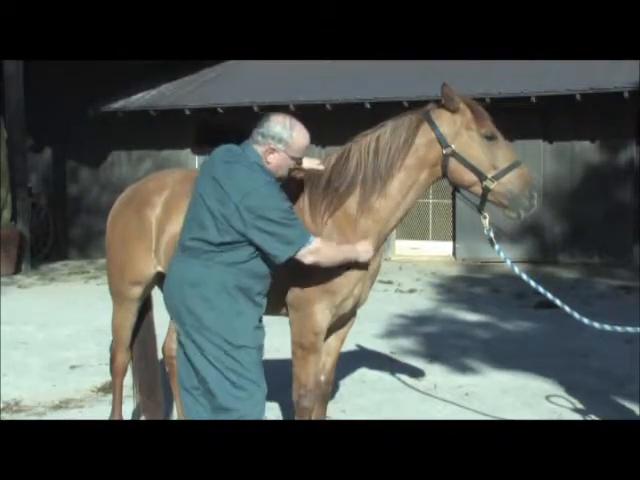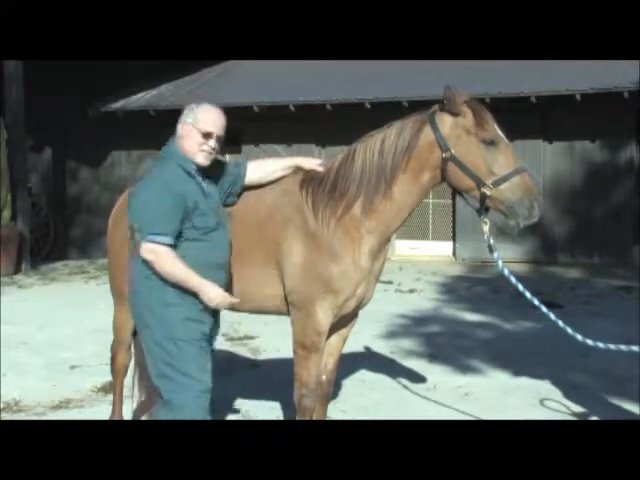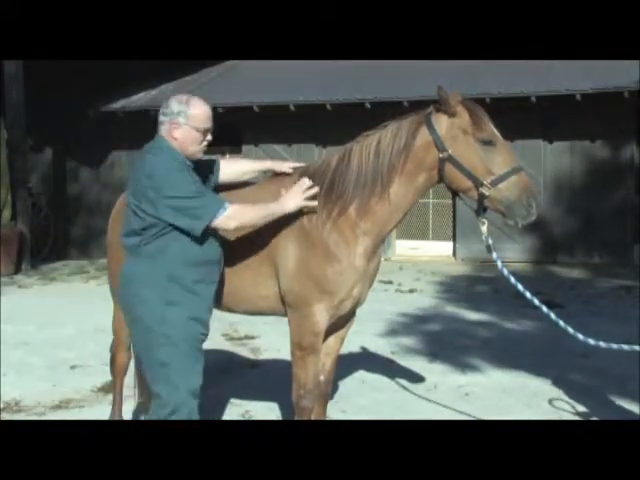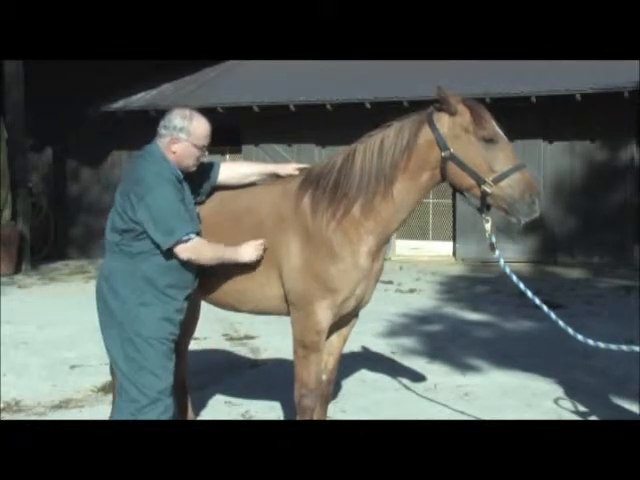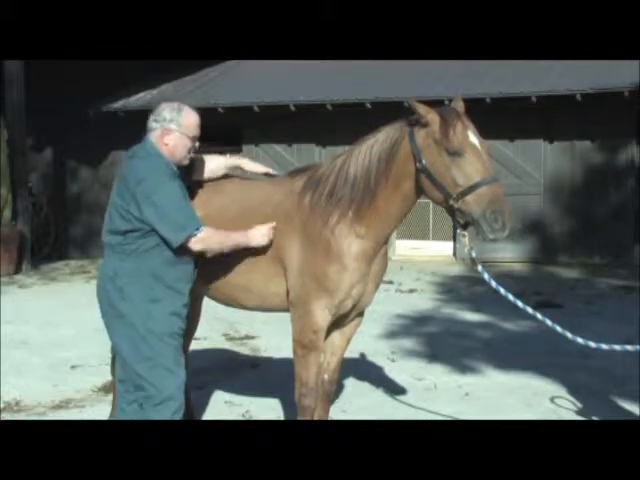So you come down here and see all the way across this shoulder, he's sore. And you can see it on the thermographic image on this shoulder. This shoulder is sore right here and right in here. So if we go right in here, look at this. See that? He's very, very sore right in here.